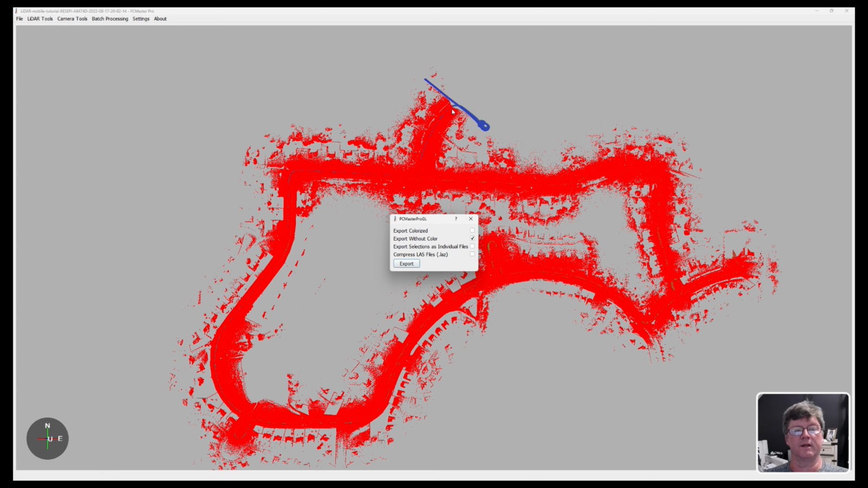But in this case we did a start collection at the very beginning and we came to the very end of it and hit stop, so we just have one continuous file. Okay, so there's actually no reason to put a check mark in do individual files. Now if you want a compressed LAZ versus LAS, you can put a checkbox in there. I just always leave it at LAS. Okay, so I'm going to hit export.